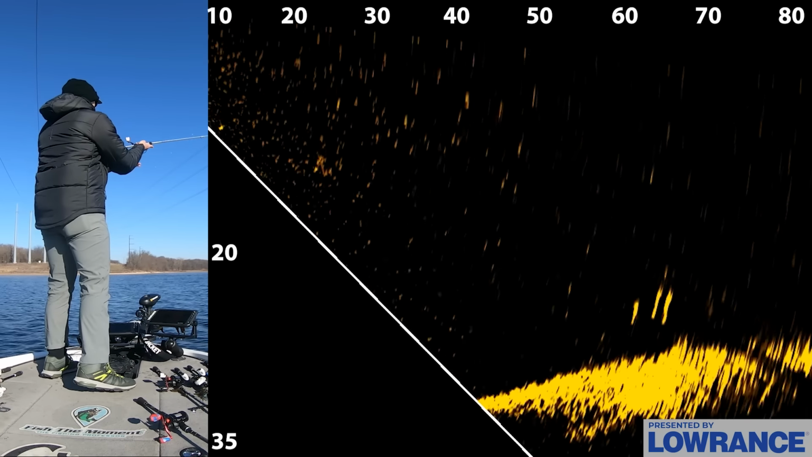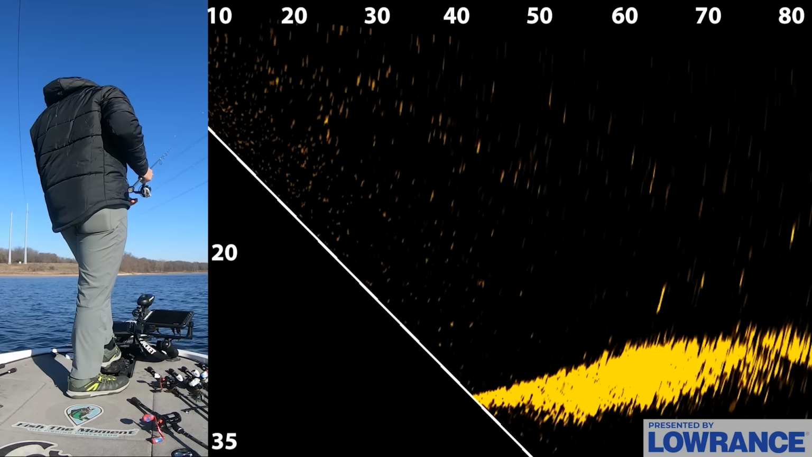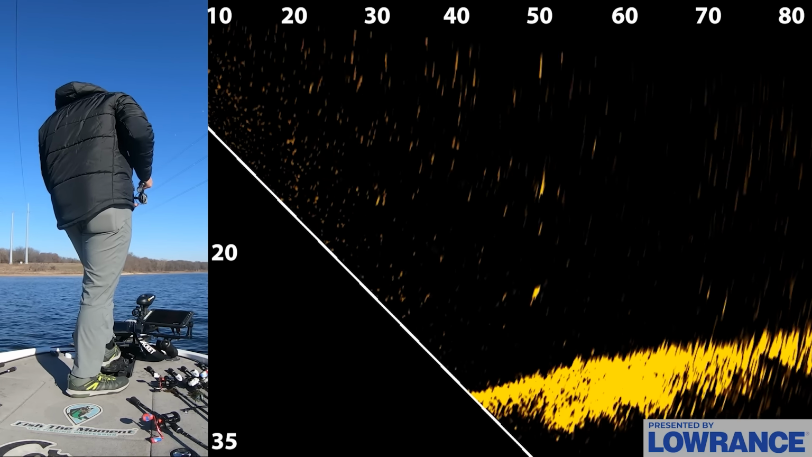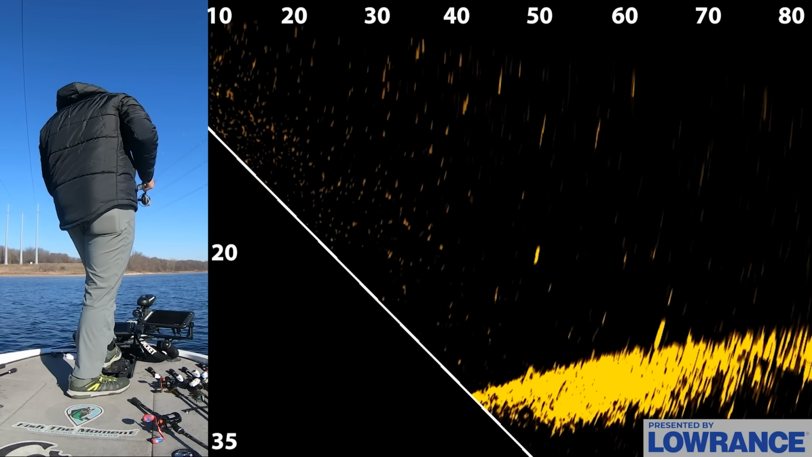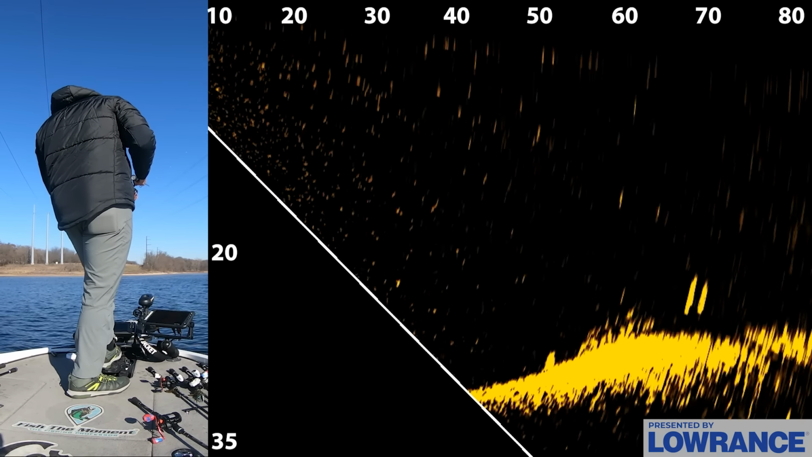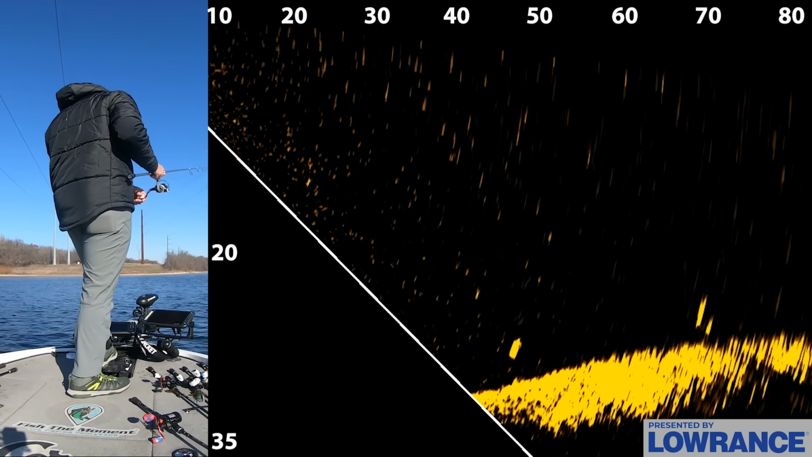A couple more up here. You can see him down there, 60 feet out, about 25 feet down. Let's see if I actually got the cast right. I don't think I did, but I did cast on a fish. So let's see if this fish actually eats it. I did put it on one. There's actually a fish swimming below it too. There's some fish right on the bottom down there. Seeing if any of them want to come up and play with my minnow.